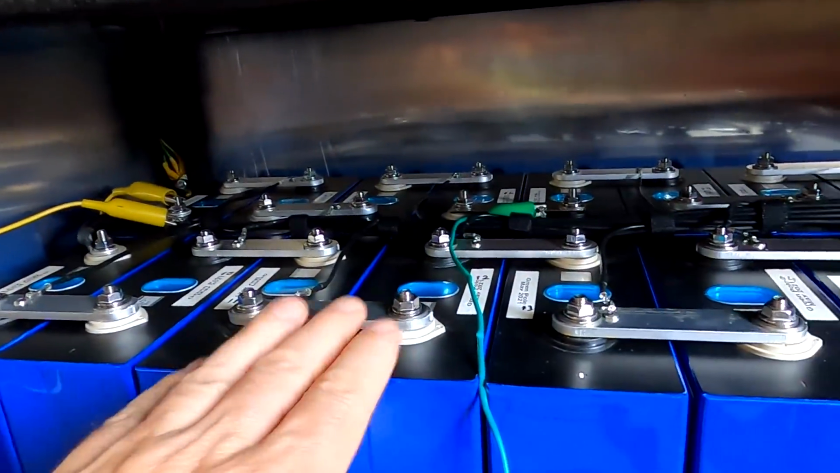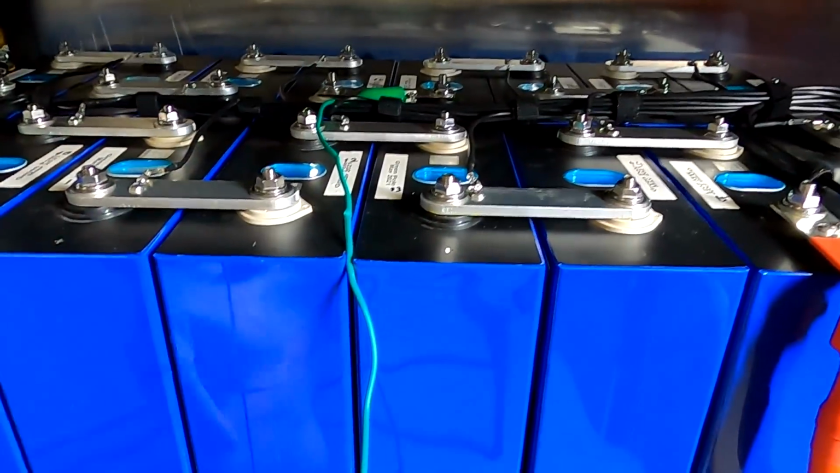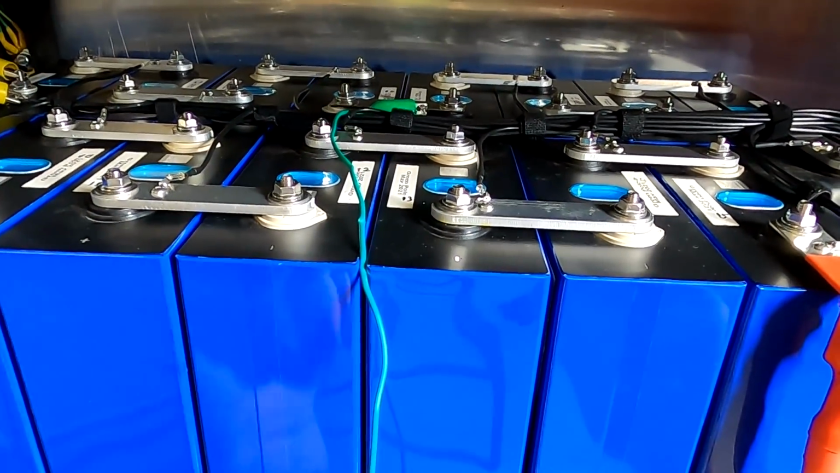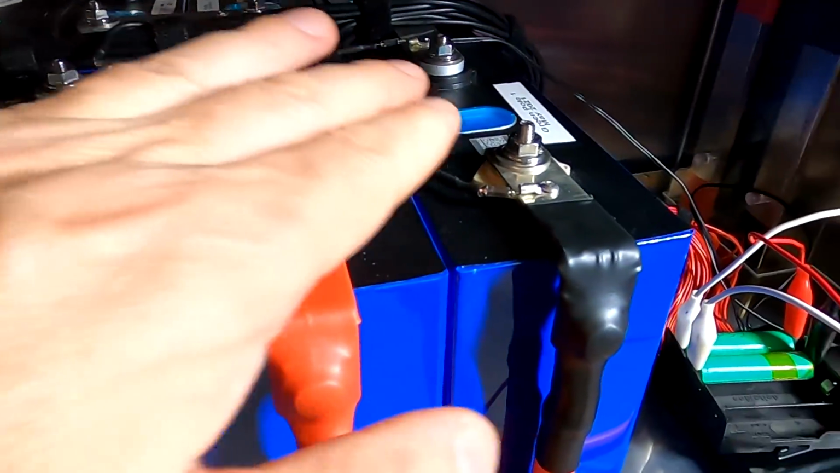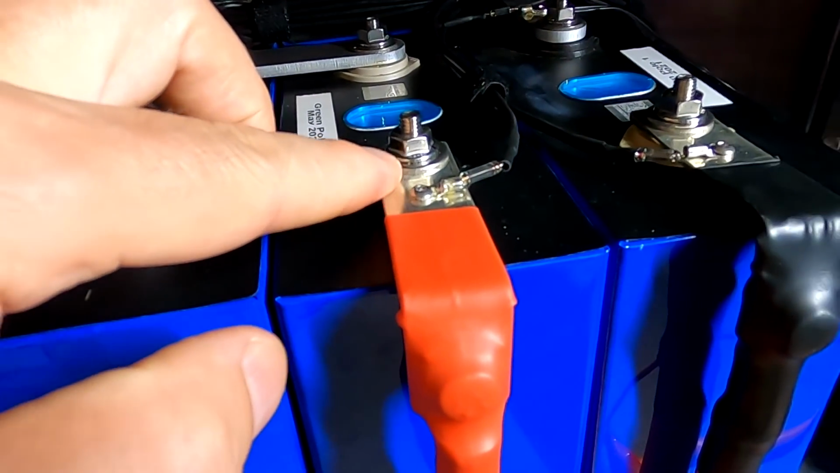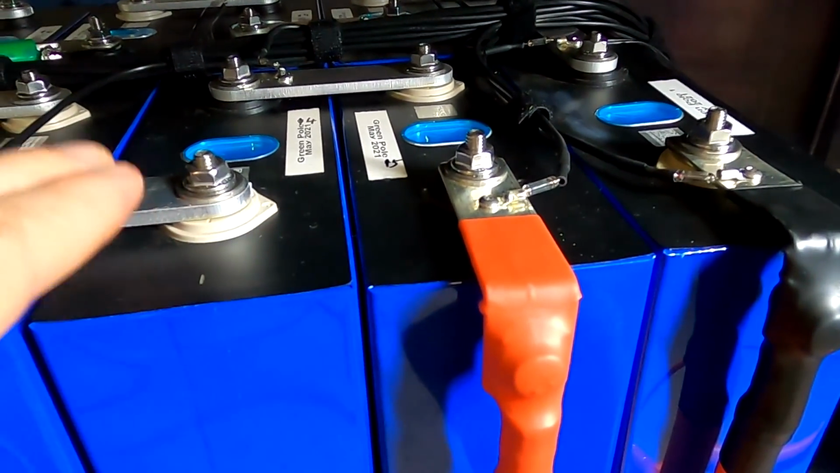Not the outcome I was actually planning. So what I will do in the next couple of days, I'll take this battery apart again, sand down all the bus bars, get rid of this oxide layer or whatever is underneath, and then put the no-oxide paste on it, put this all together, and then we do another test and hopefully it works just fine. I haven't done anything to the terminals themselves because these ones are super clean here. And obviously these tinned bus bars don't attract the oxide layer as much as the aluminium ones do.